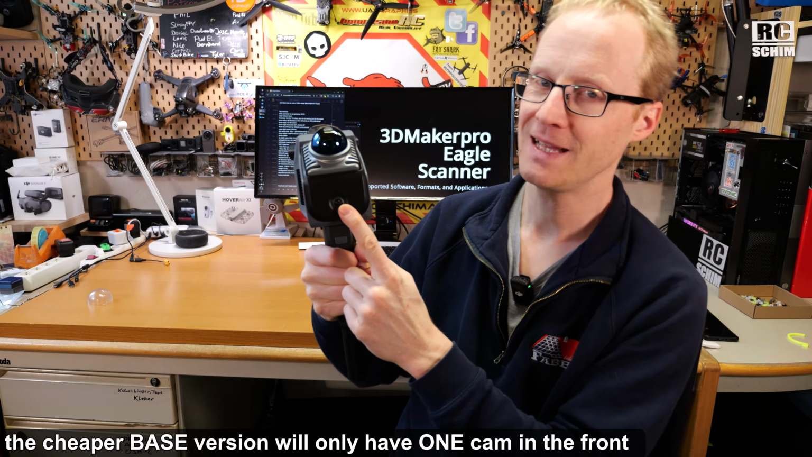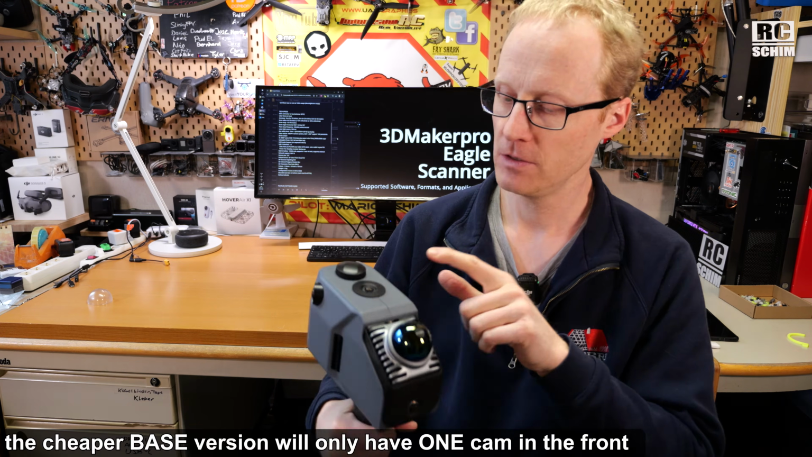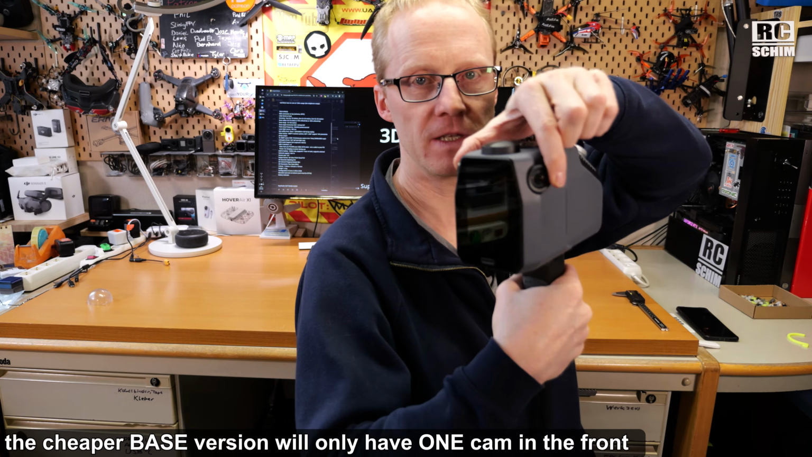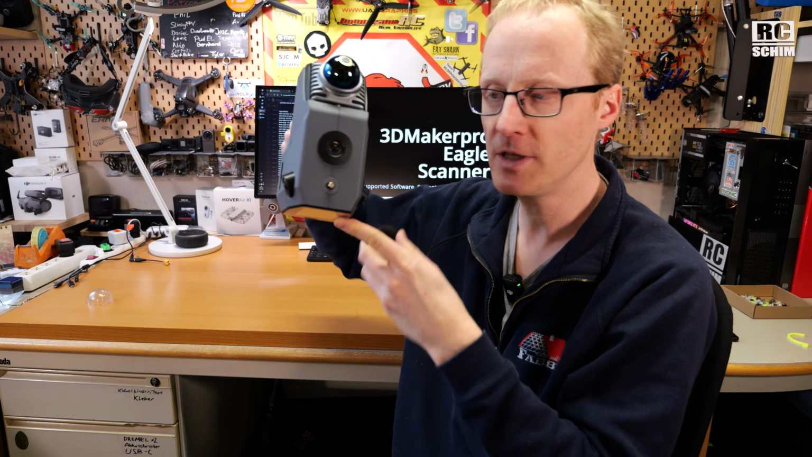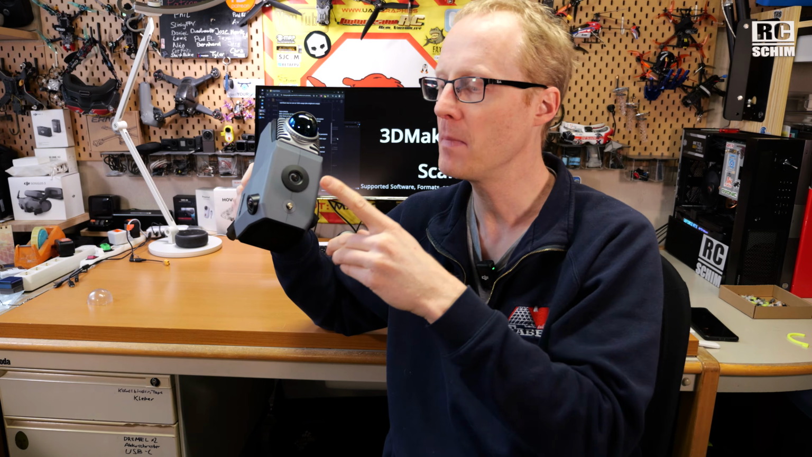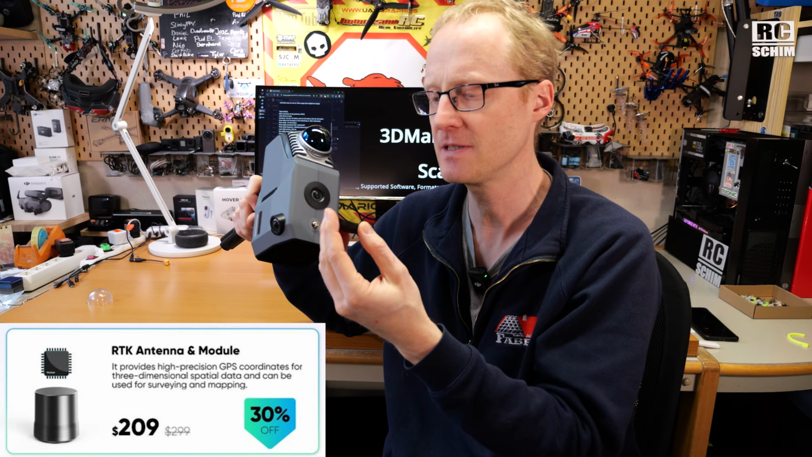You get one in the front. That's the only one that's used at the moment for coloring the point cloud. You have one on top and 2 facing 120 degrees to the back. Up there is an SMA connector, so an antenna connector, to mount an external GPS or RTK or something like this.